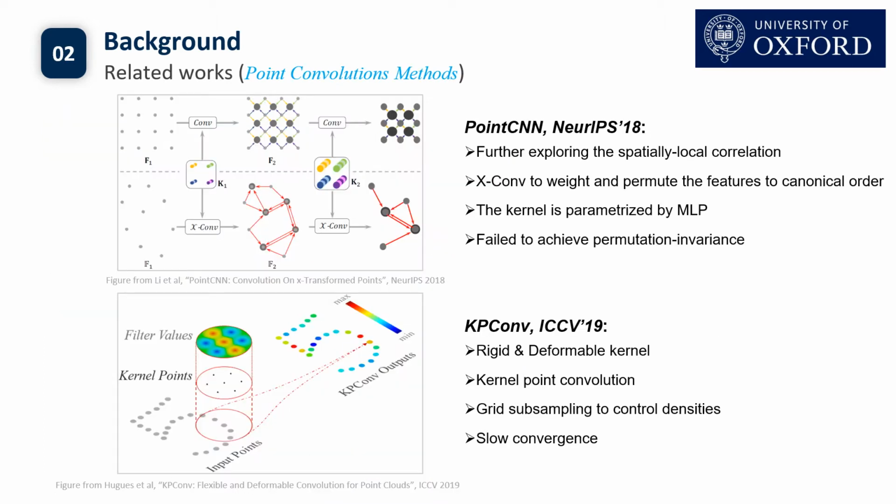Further, point convolution methods are proposed to directly achieve convolution operation on unstructured point clouds. PointCNN is proposed to further explore the spatially local correlation. They propose an X-convolution operation to simultaneously weight and permute the features to canonical order. The problem of this method is that it failed to achieve permutation invariance.